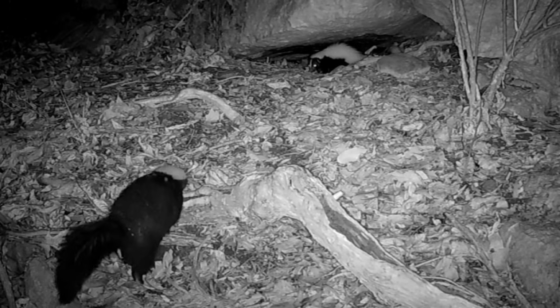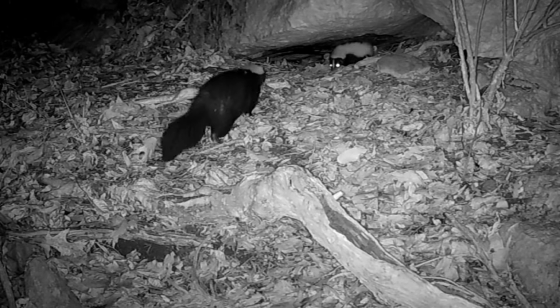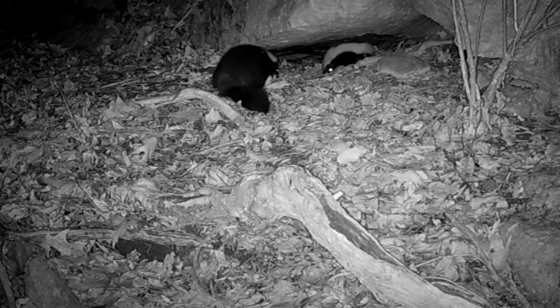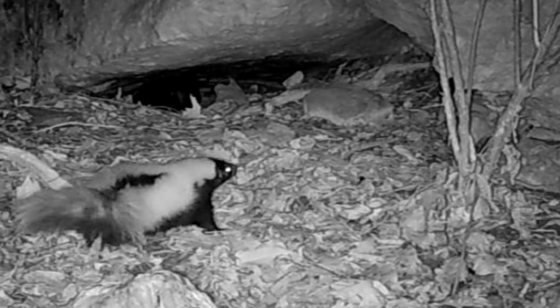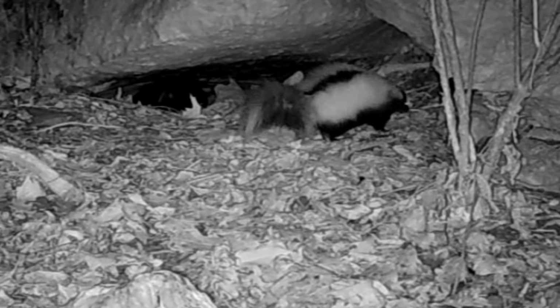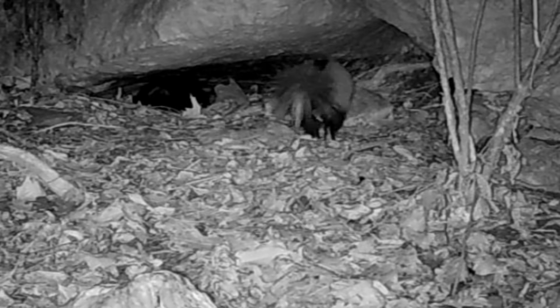They're just coming and going. Just got to be a big cave under that rock. It can't hold that many animals. Different branches of a cave. That looks like Snowball right there. Now what he's up to.